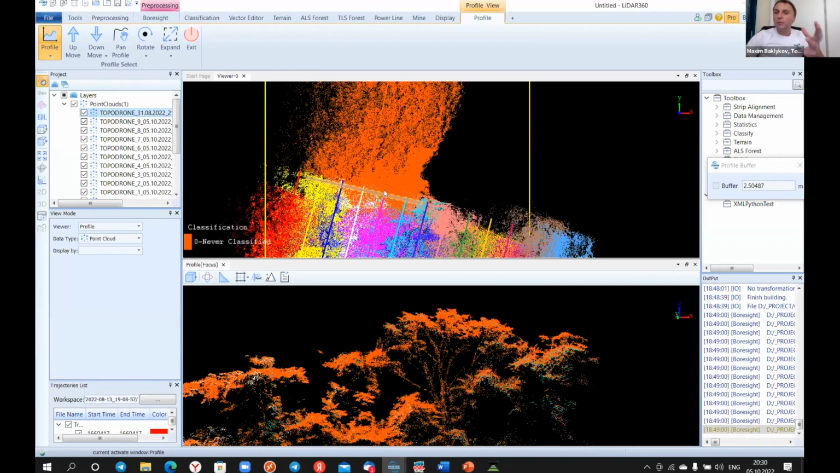But all data sets will be prepared for you automatically. Even all data sets will be cut into the different strip lines. It's very important that you don't need to spend a lot of time, and all these improvements will be released in a new version of our software this week.